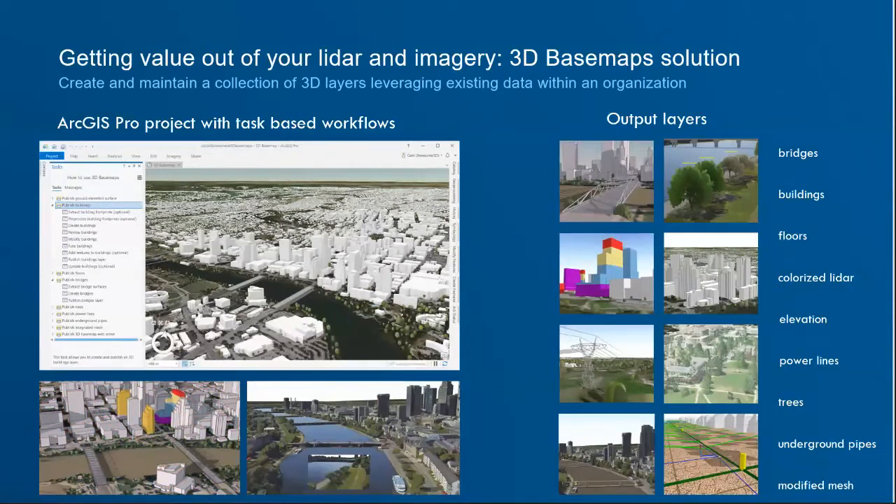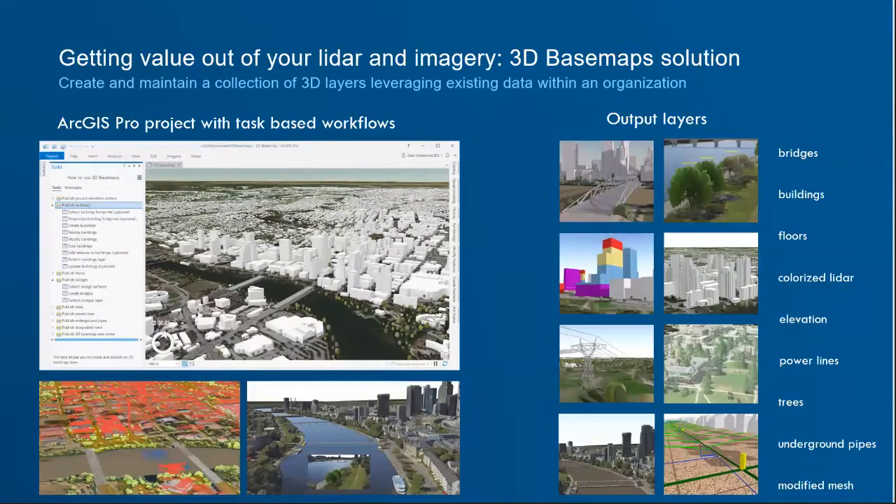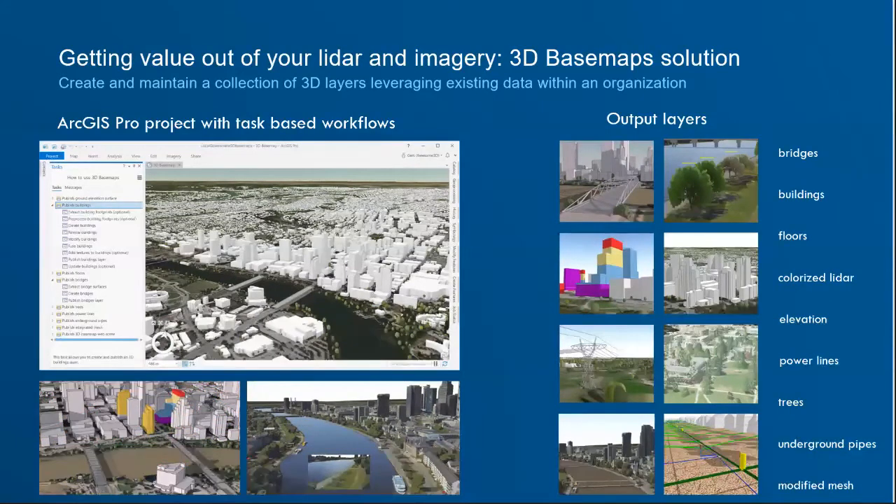One of the other things that we're bringing in is modified meshes, and modified meshes are just meshes where they take photogrammetric point clouds. So they take photos from multiple angles and they create a mesh out of it. And those meshes are available from several different vendors that I'll mention.